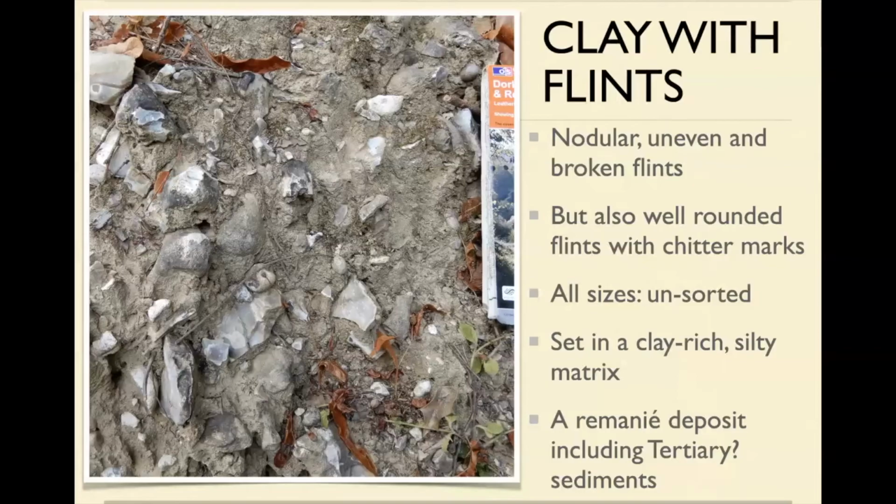Think about it. Why are there beach sediments sitting on top of the chalk? Really interesting. In fact, why is there clay on top of the chalk? Where's that come from? I mean, it's not come out of the chalk, because the only bit of the chalk that has clay in it is the lower chalk, which is a great deal lower down.